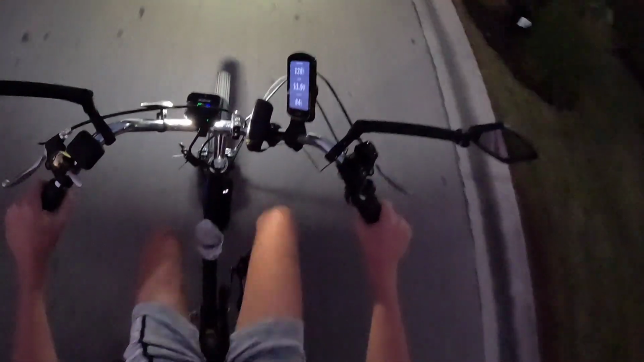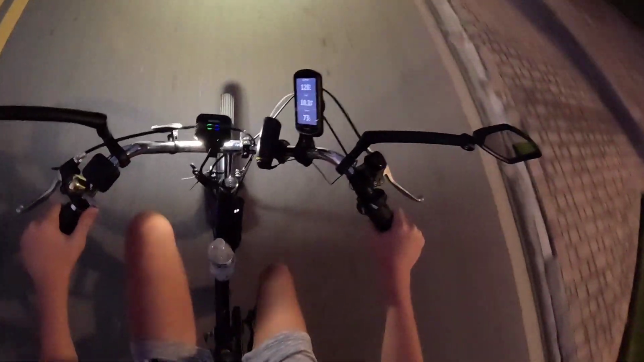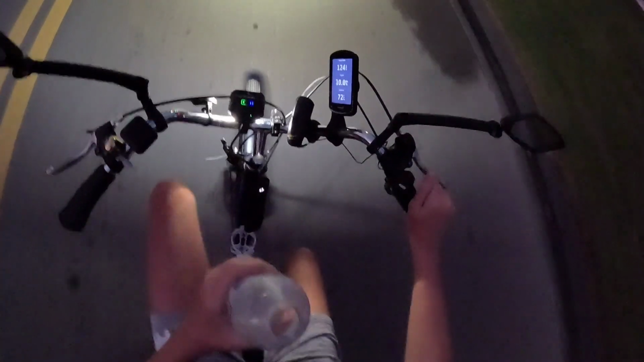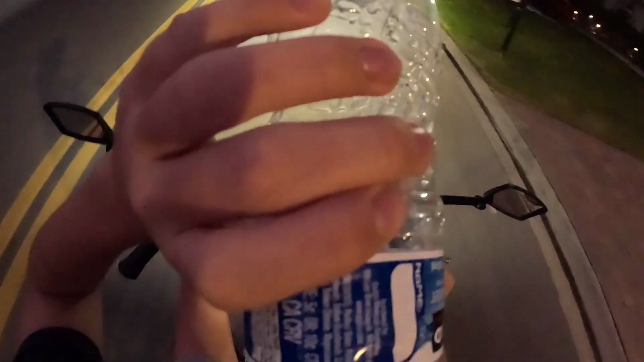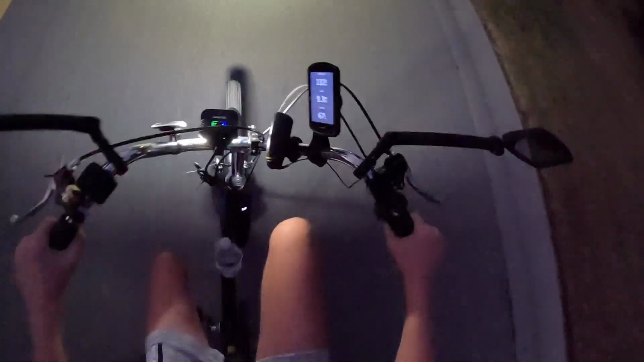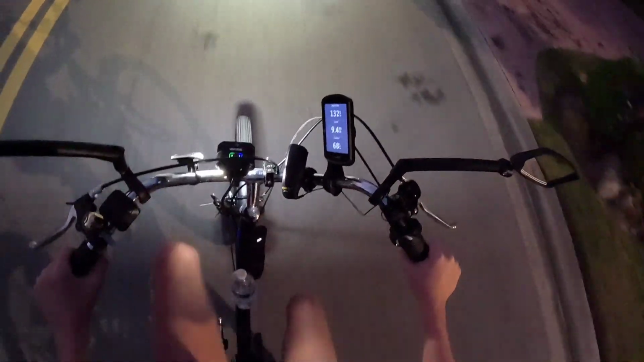Okay, so battery indicator shows 1, but that's not very accurate. I use this more. There's a percentage down there. Take a drink. Ooh, man, I'm cold. Huh, what's the temperature out? It's like 70 maybe? Oh my god, I'm cold. I did not wear any pants or a jacket, so yeah, that's gonna be rough.